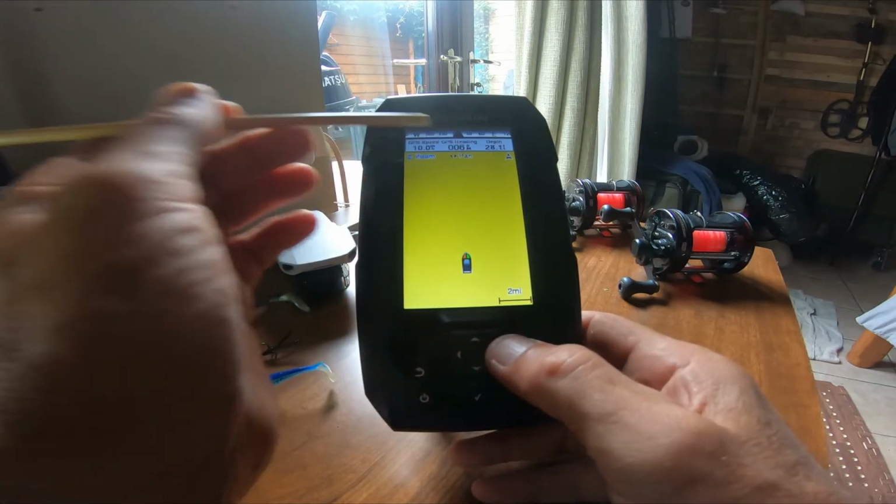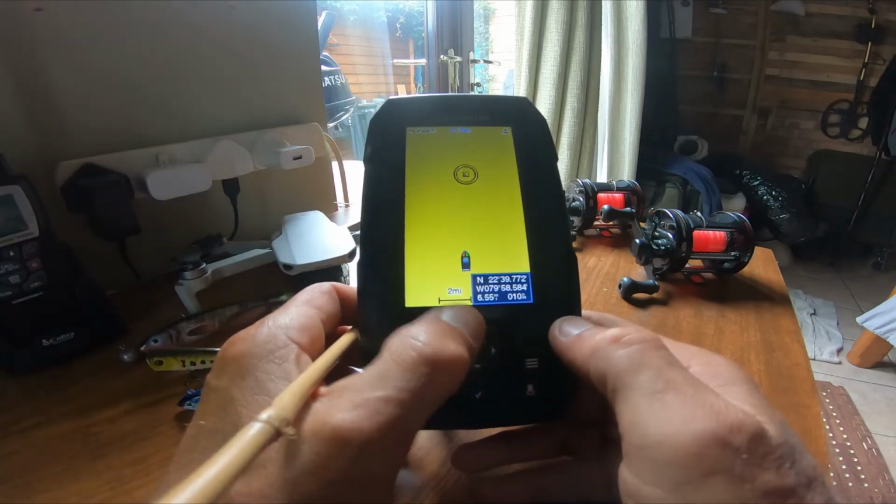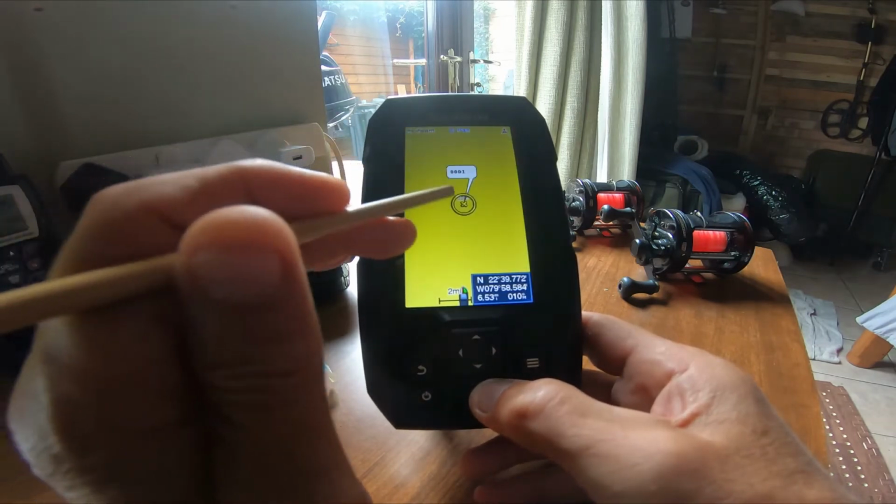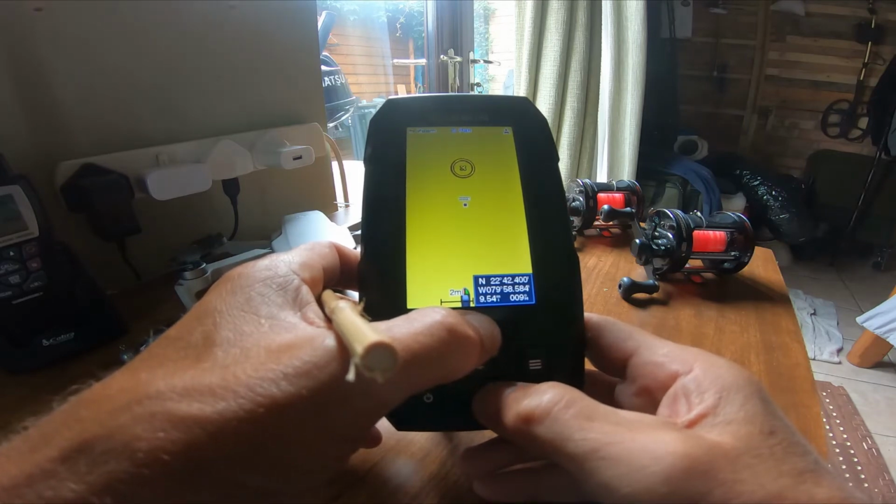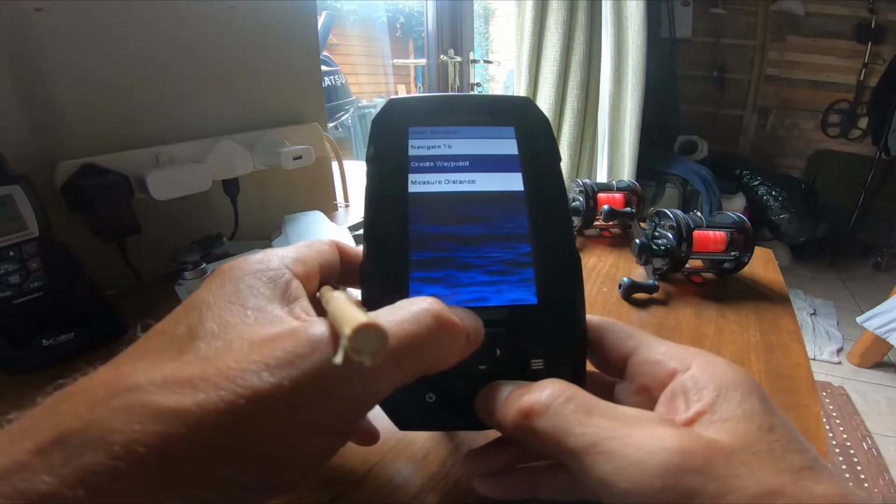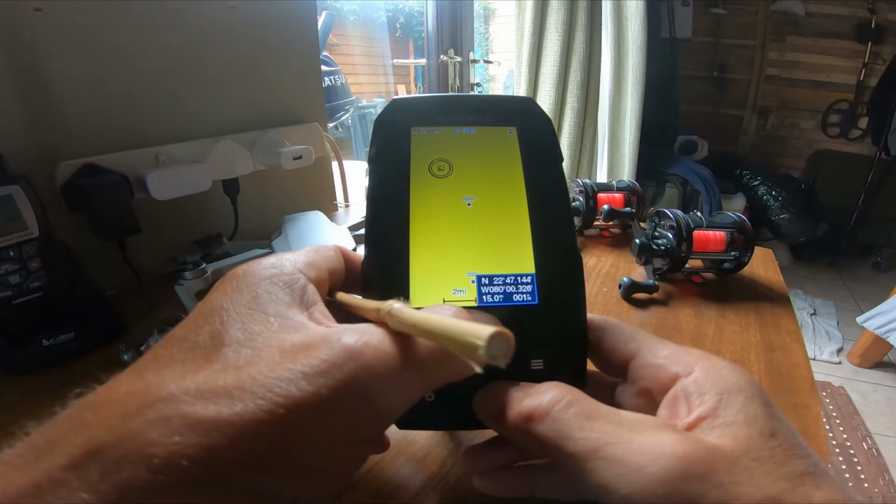Now at the top here it says pan. This gives you your marker. Once you've activated that, you can then set it and create a waypoint. So I'm going to create a waypoint quickly. I'm then going to move up a little bit further and create another waypoint. And then I'm going to go up here and create another waypoint.